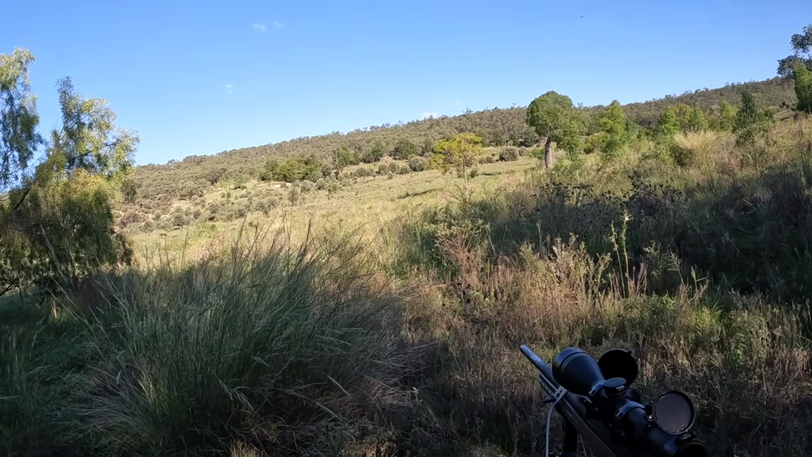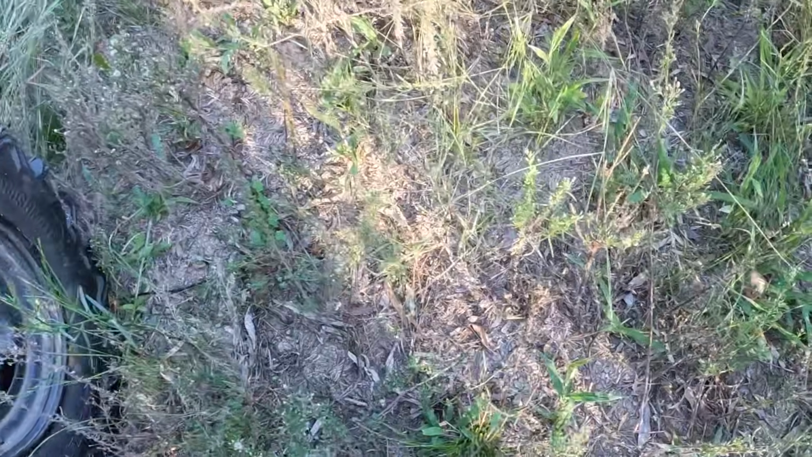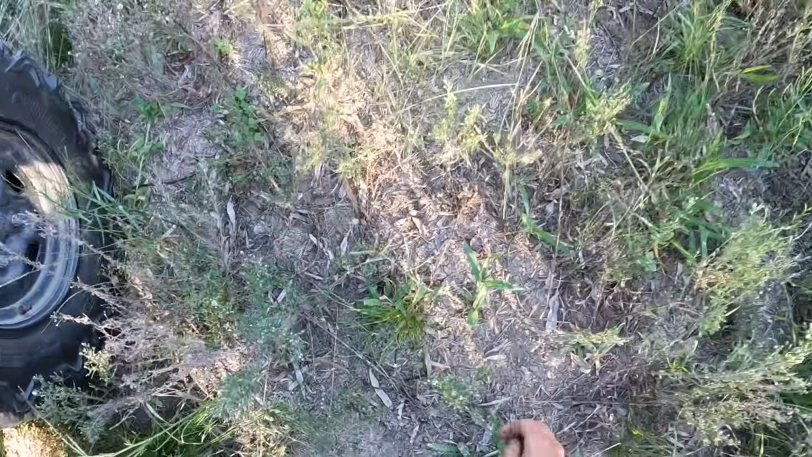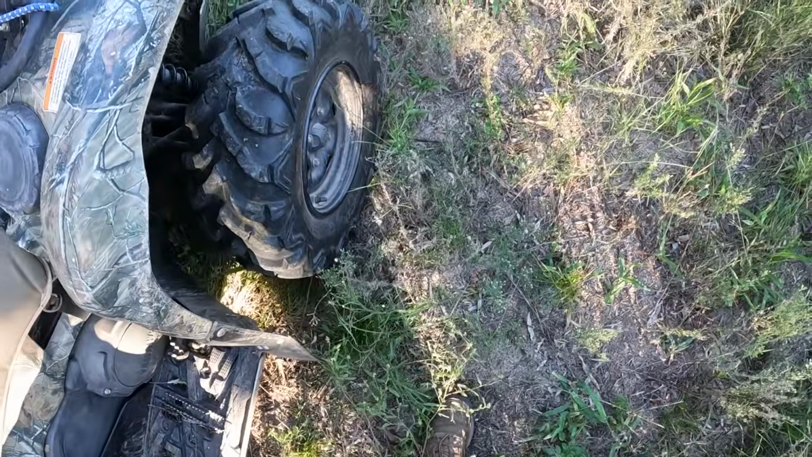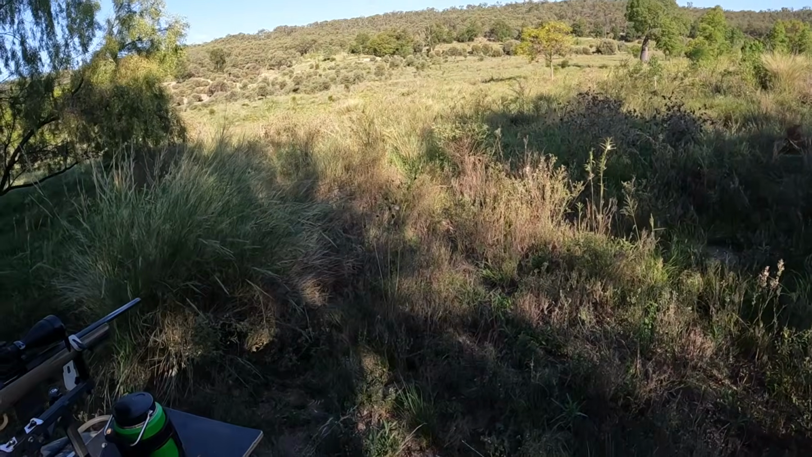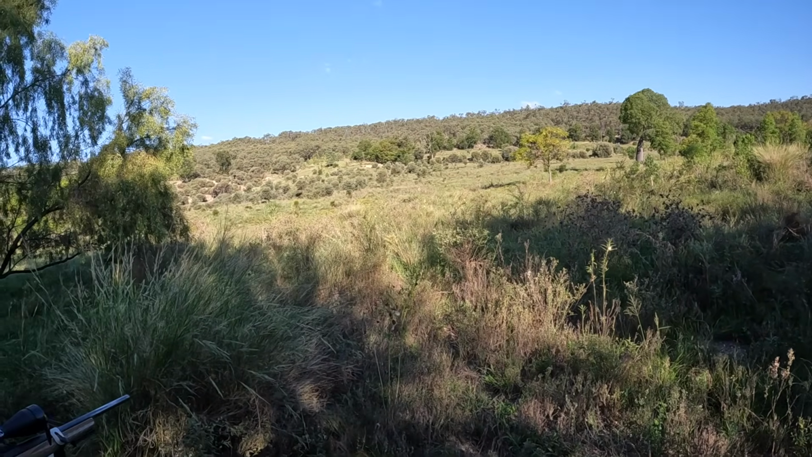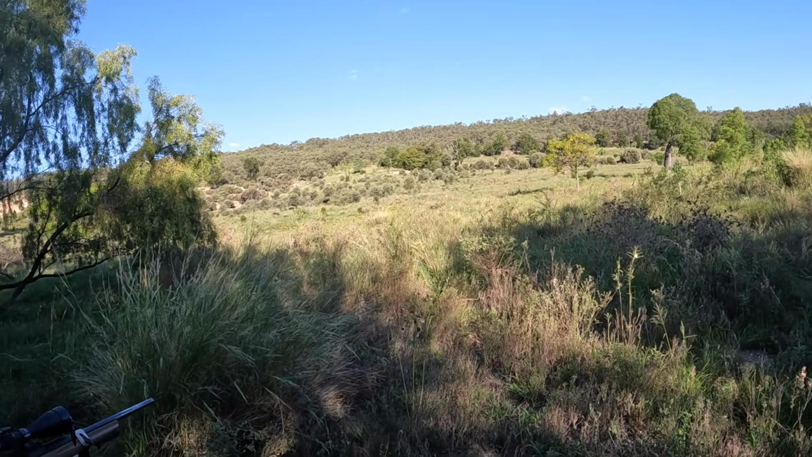Onto that mob of pigs just then. Pick up a few of my shells. Not sure how many of them I got. They were heading off already.